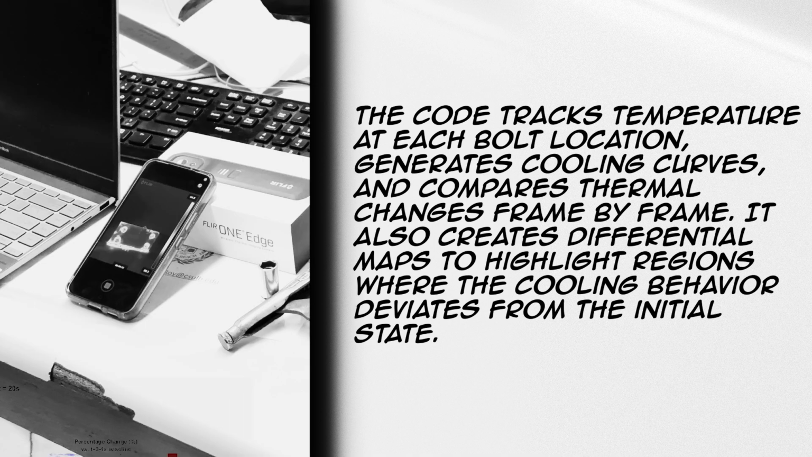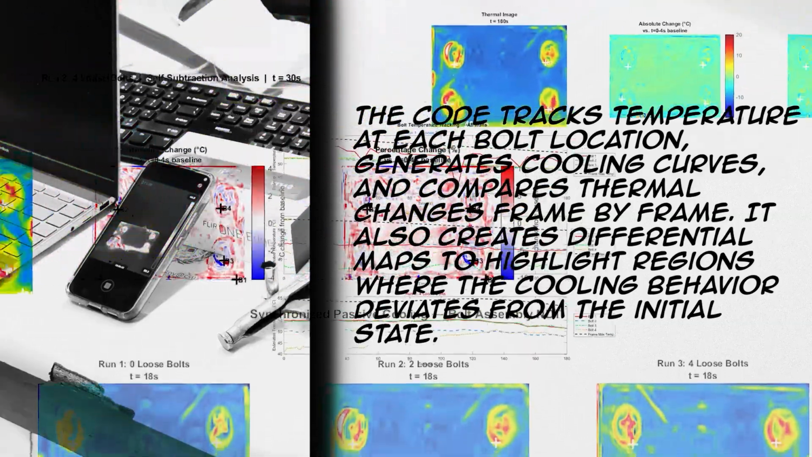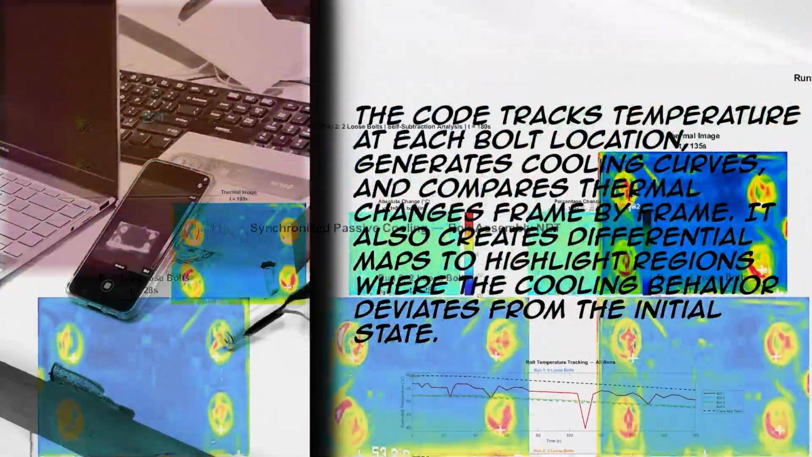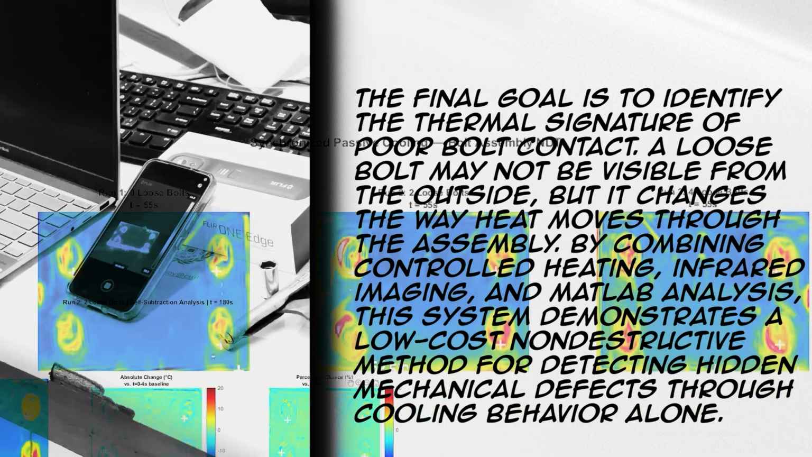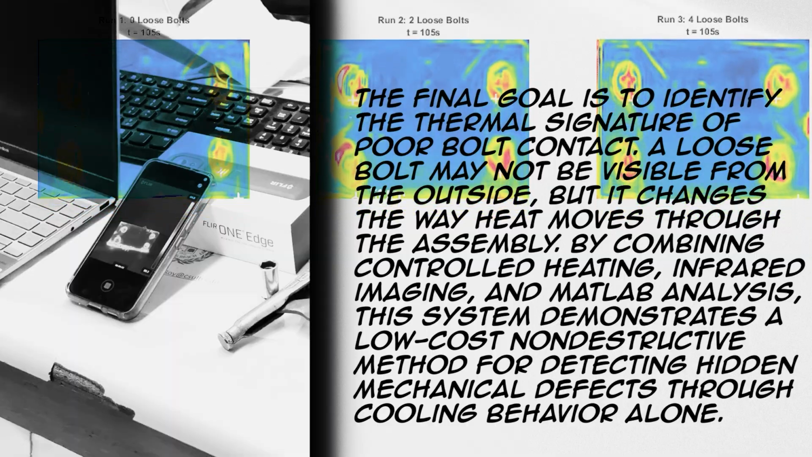The code tracks temperature at each bolt location, generates cooling curves, and compares thermal changes frame by frame. It also creates differential maps to highlight regions where the cooling behavior deviates from the initial state. The final goal is to identify the thermal signature of poor bolt contact. A loose bolt may not be visible from the outside, but it changes the way heat moves through the assembly.